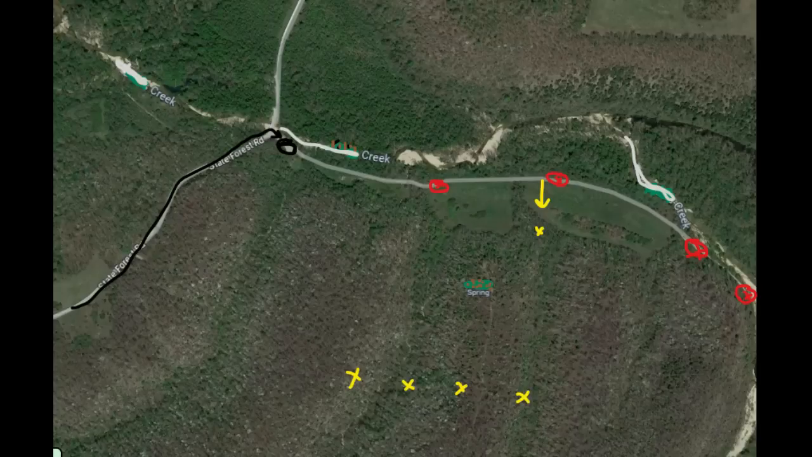Now, the upper X's, those 4 X's that I have at the top of that ridge or going up that ridge, is where I catch a subject later that night. And the red X's on that wagon road are 4 separate locations where people were sitting in chairs as bait. We set this up, since we had the drone, to use as 4 different locations with people set up, and we were in contact with each other with walkie-talkies.